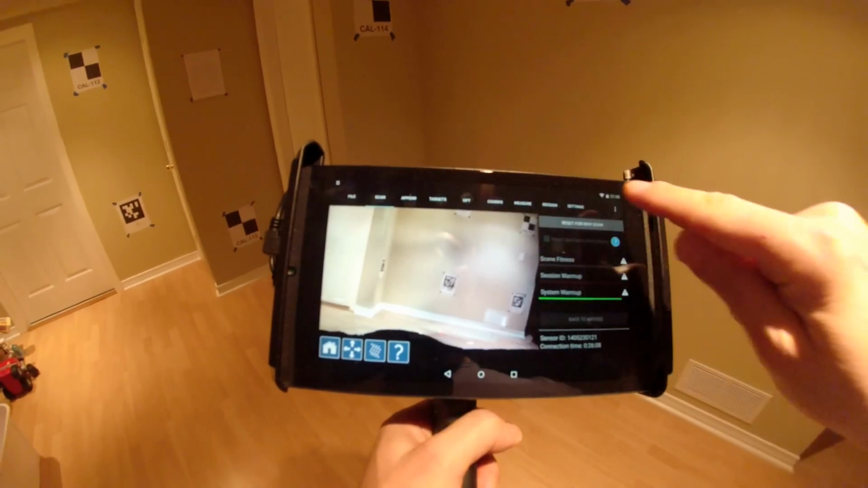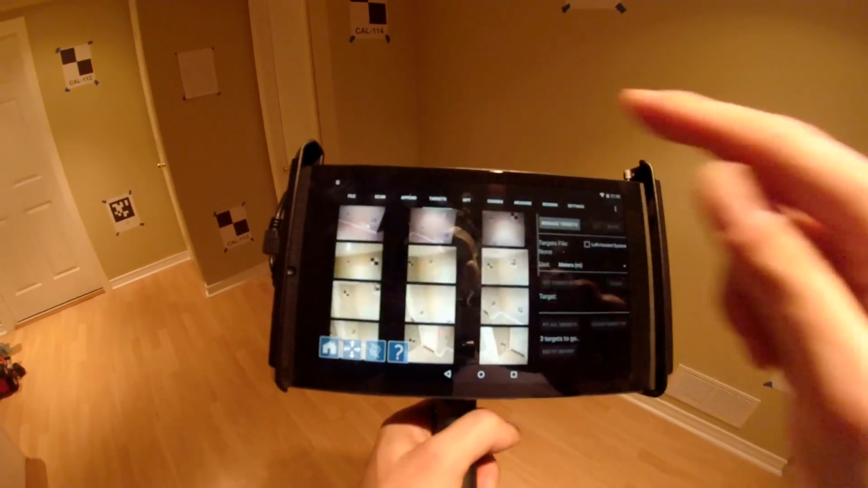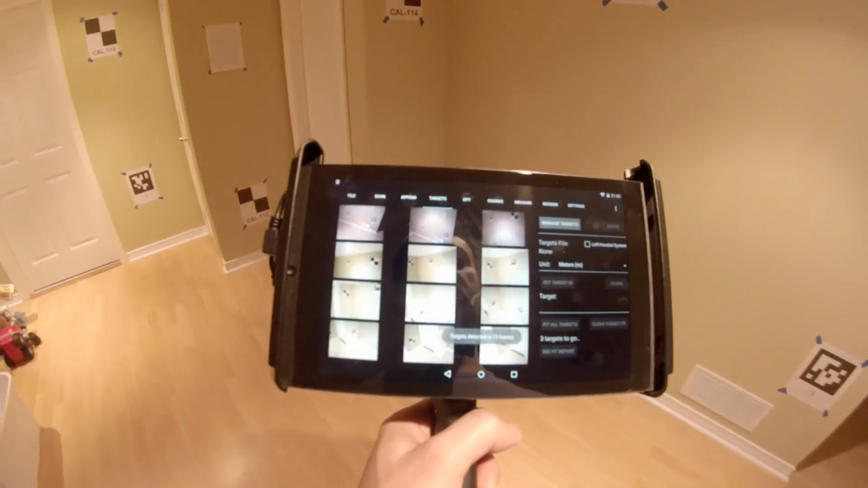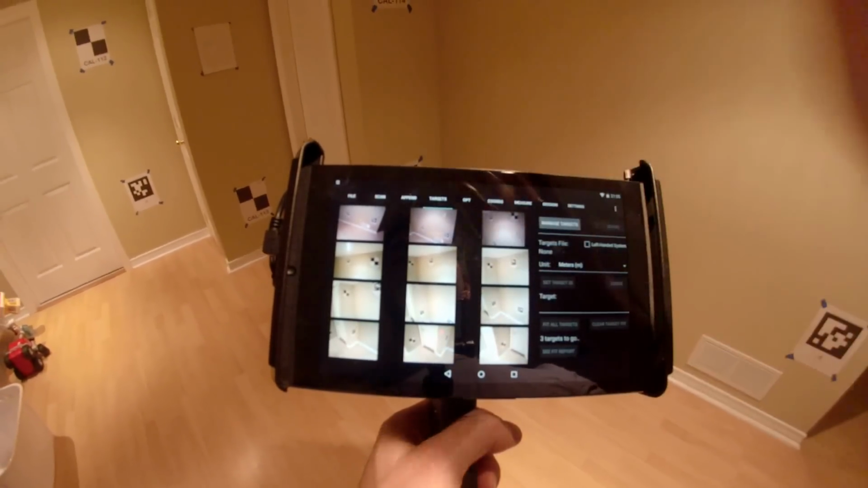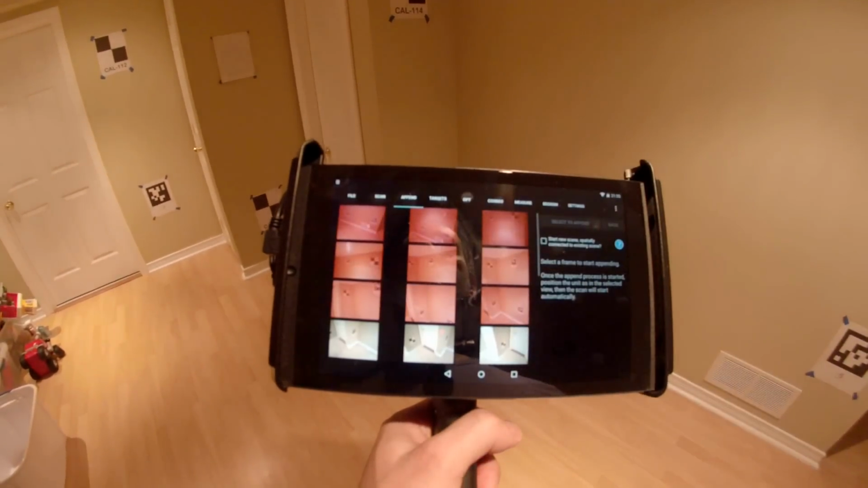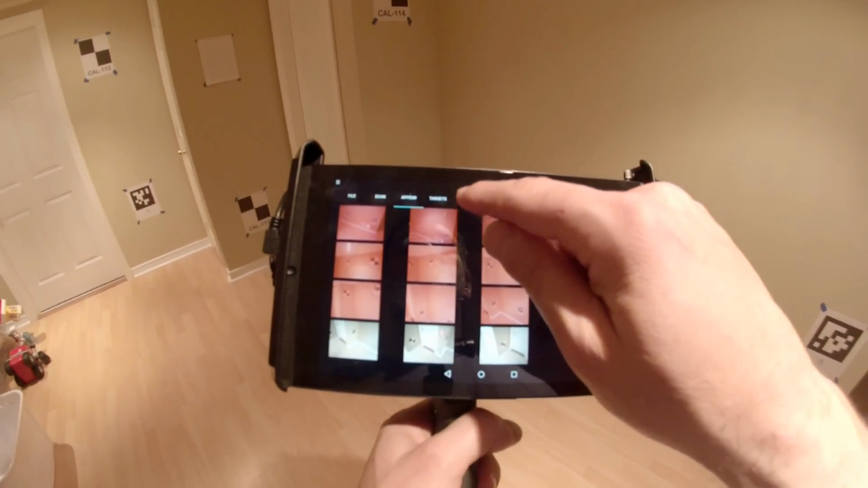But you'll notice that I also have some more menu items across the top now that I've finished a scan. So if I click on targets, okay, it's going to go through the different frames and look for targets. So it's found it in a bunch of frames here, 19 frames. There's also the append, and if I wanted to continue scanning, I can go to the append, pick a particular view and then go back to that view and continue scanning. I'm not going to do that.